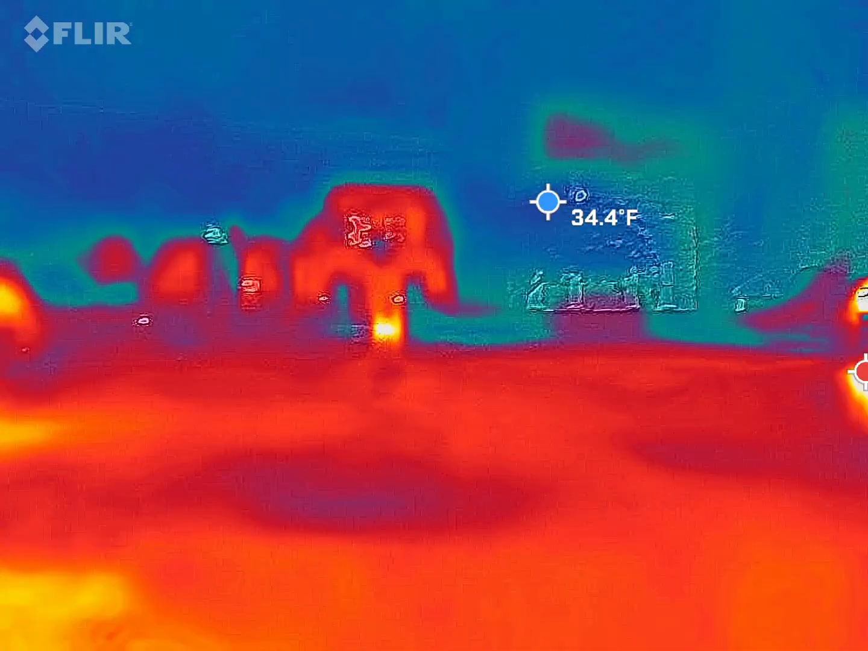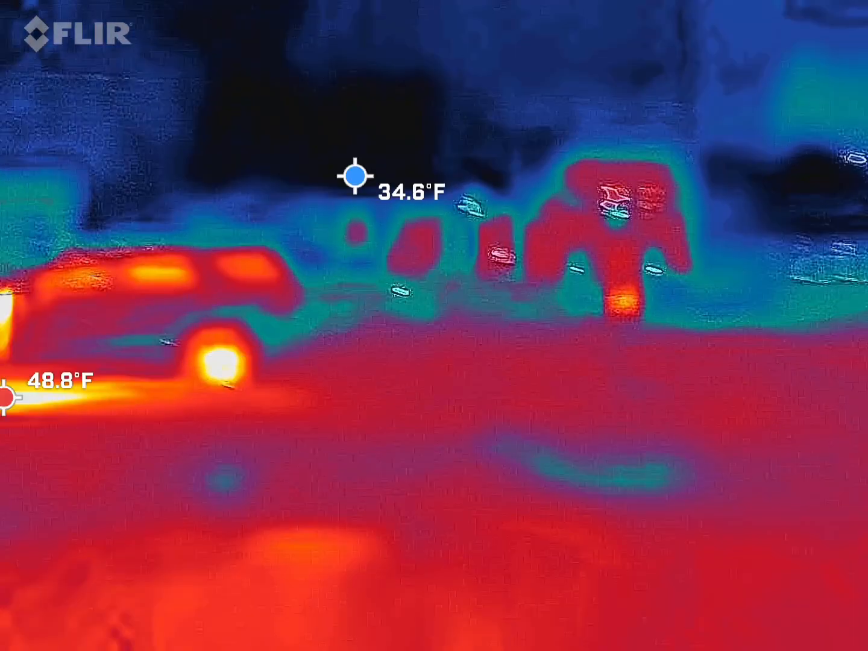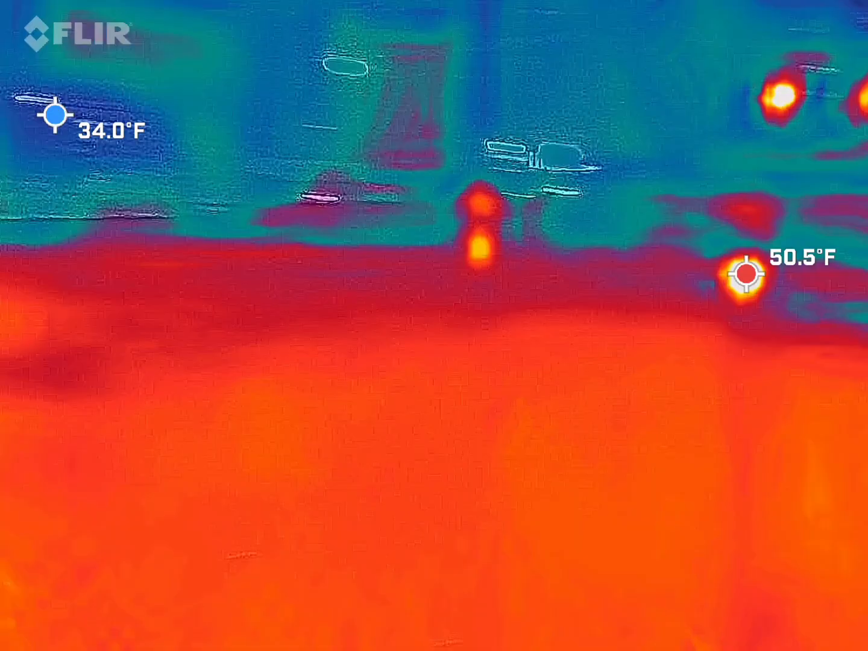It's all pretty big stuff. I mean, the field could be relative to the big guns we talked about earlier. Got Brad. And I'm just looking for dark shadows, is that right? Yeah, pretty much. Blues and blacks.